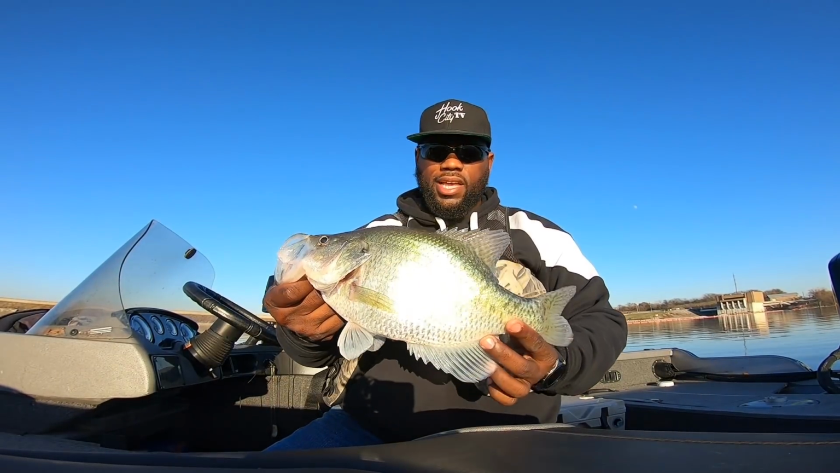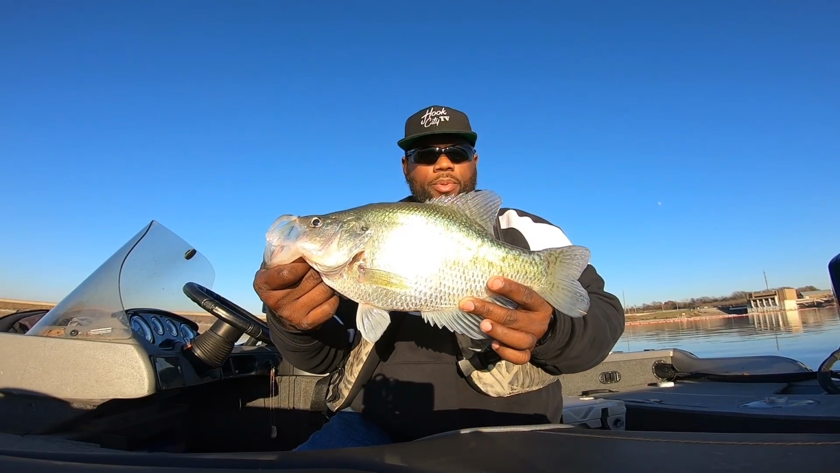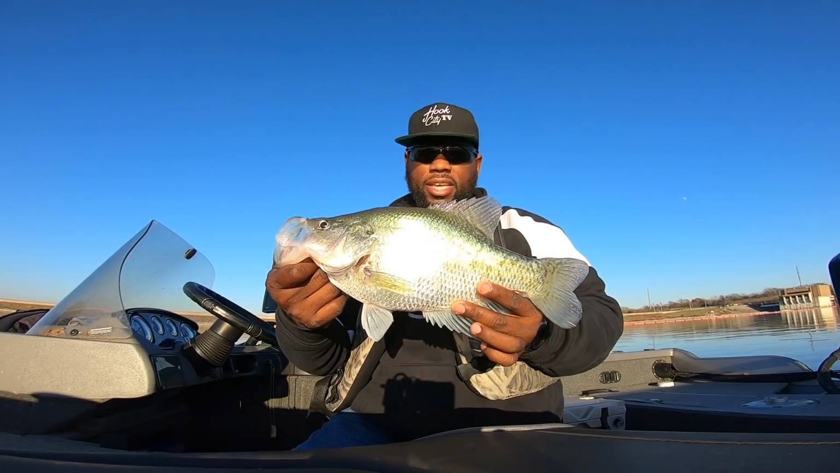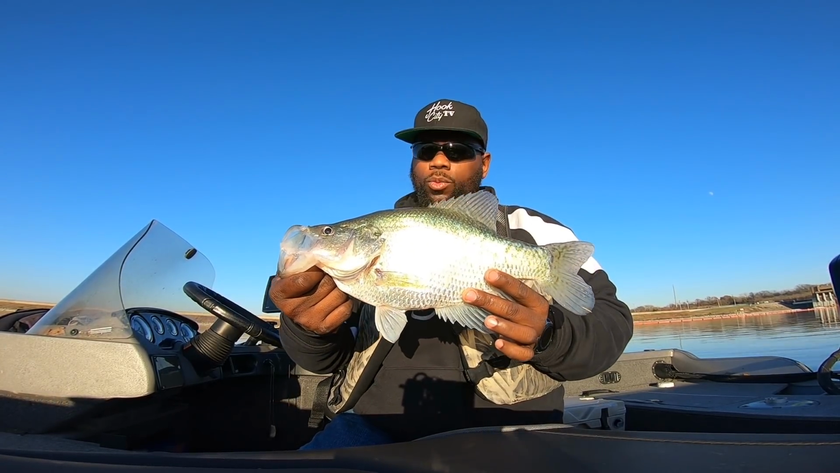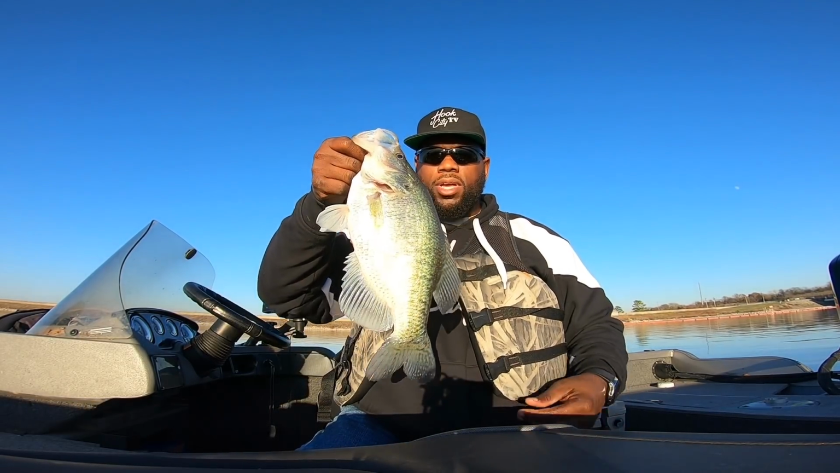And guys, this is textbook what I was talking about. Wintertime crappie go deep and in creeks. Right now we're testing out the deep theory. Here it is right here, man. If you want to find big crappie in the wintertime, look in deep water. I've been saying that. That's him right there.